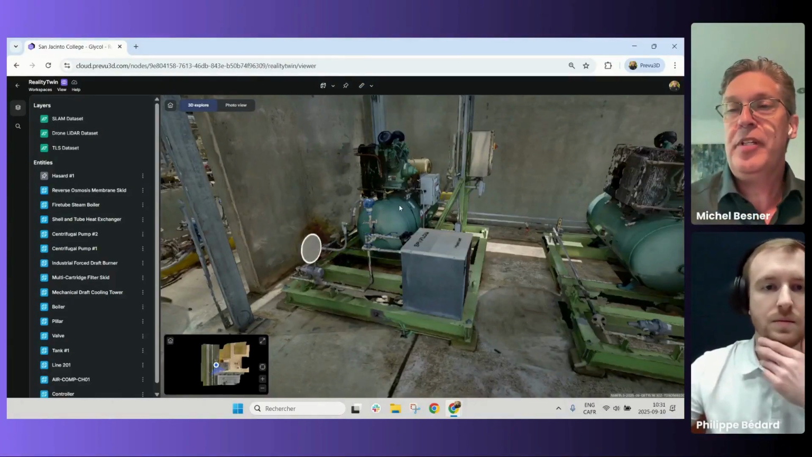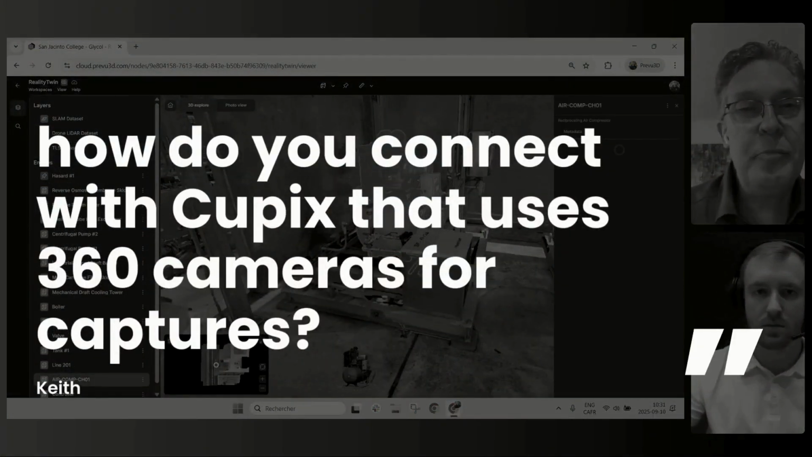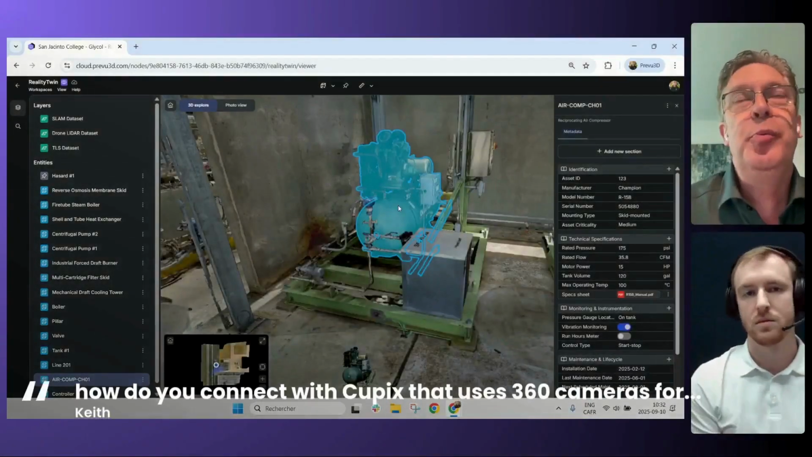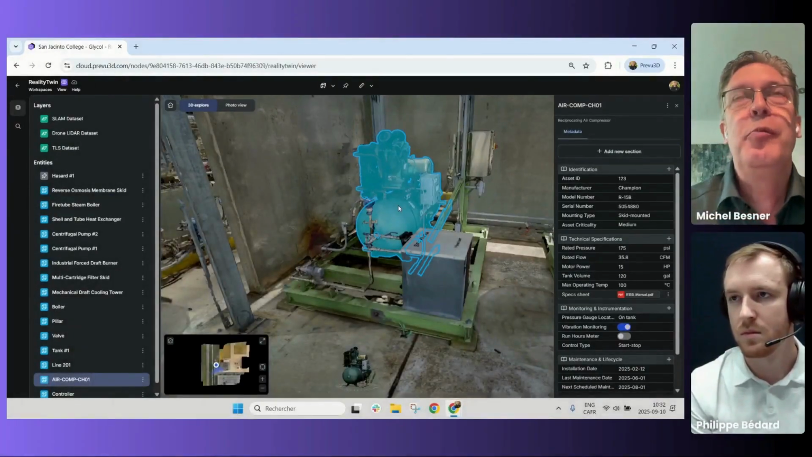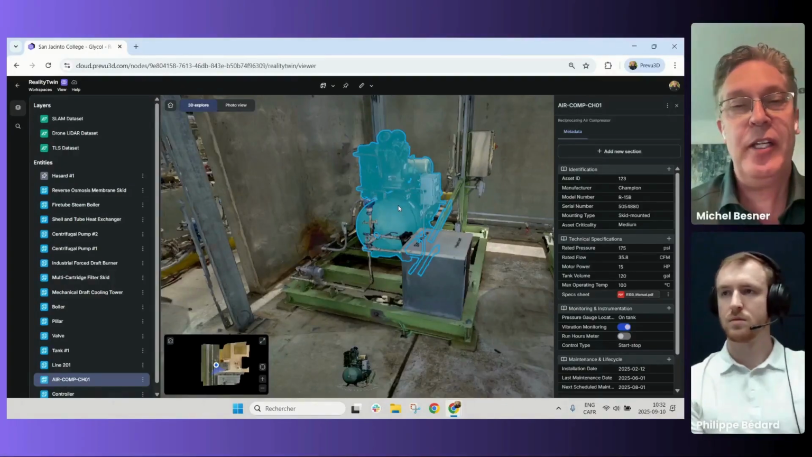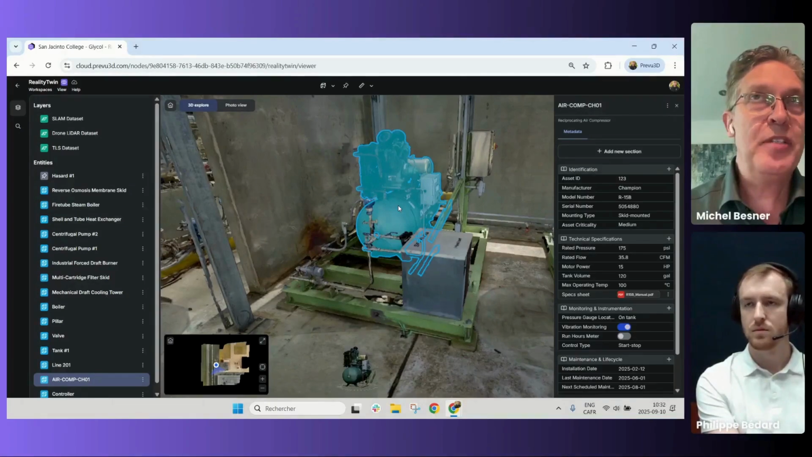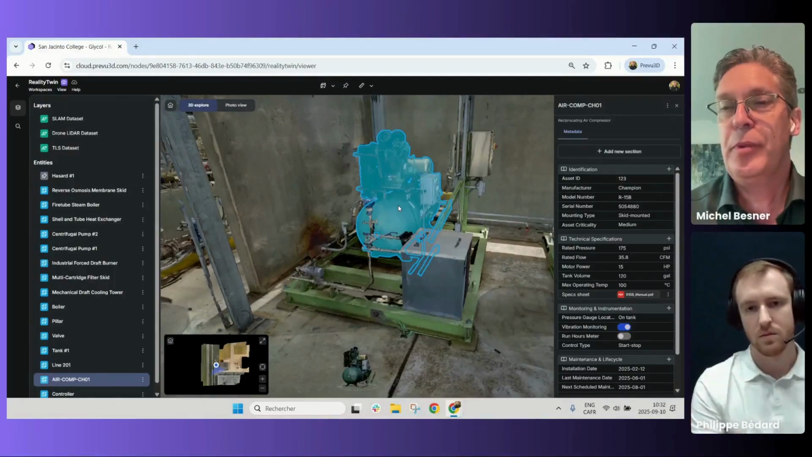I see a question here from Keith about QPix support. And yes, we do support QPix. Basically, you feed your 360 cameras inside of QPix, and QPix has an E57 export mode. We've been working very closely with QPix over the past short while to make this a really seamless integration point between QPix data and our system. So you can export the E57 file from QPix, and we'll process those into these 3D meshes that you're seeing in this environment here, for example.